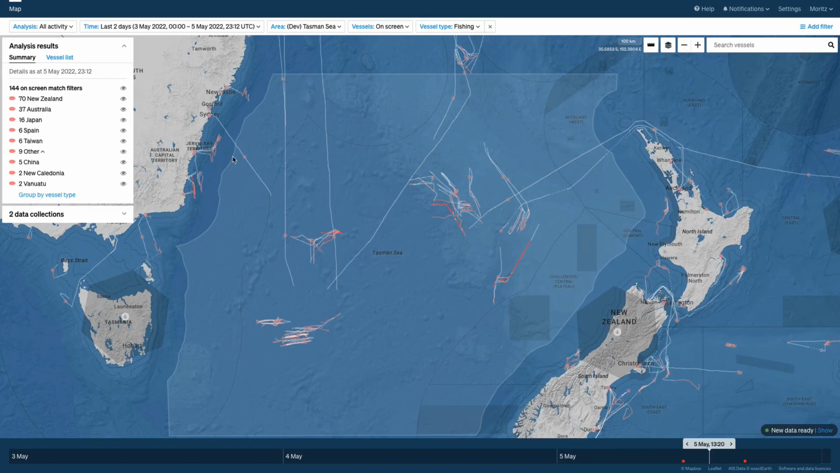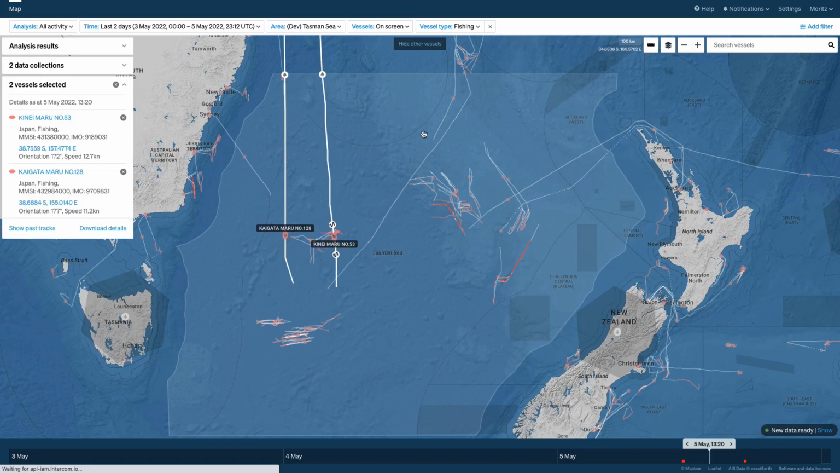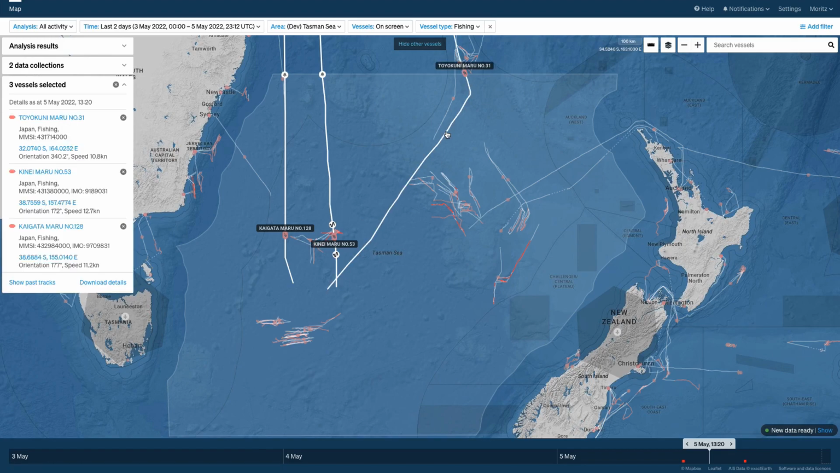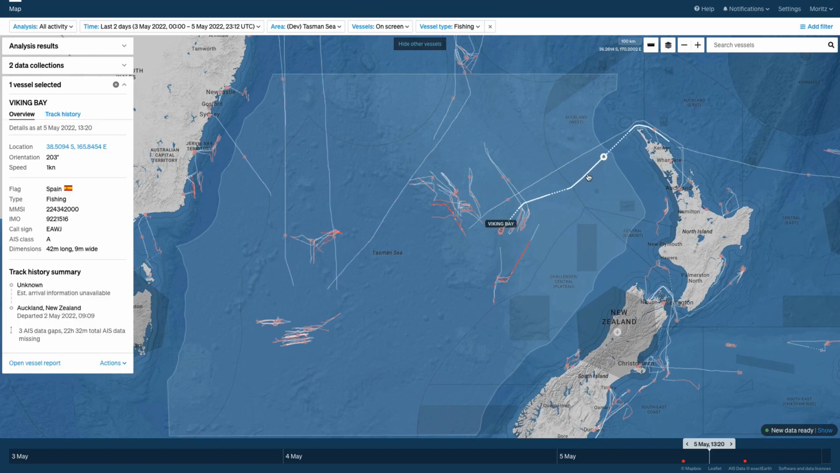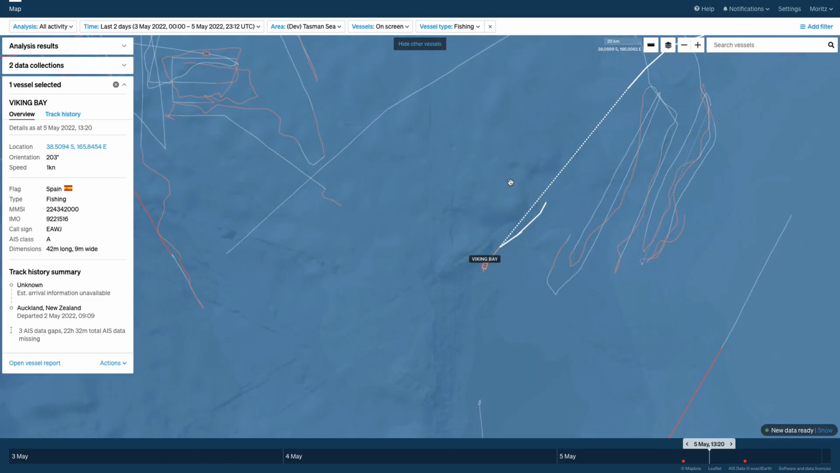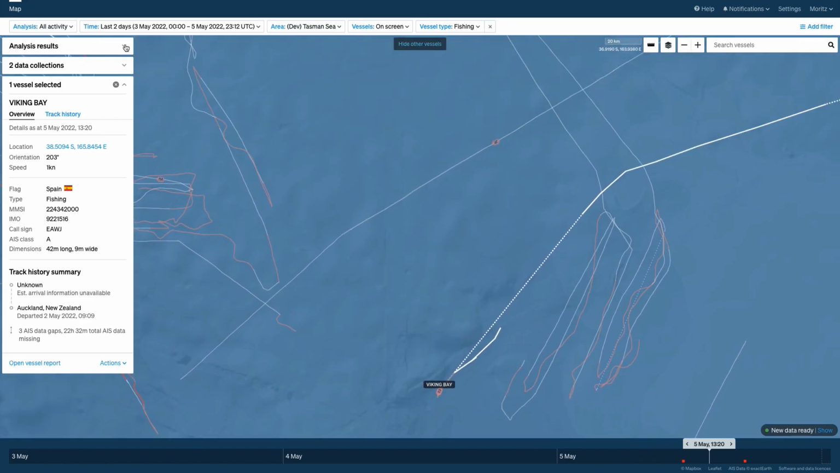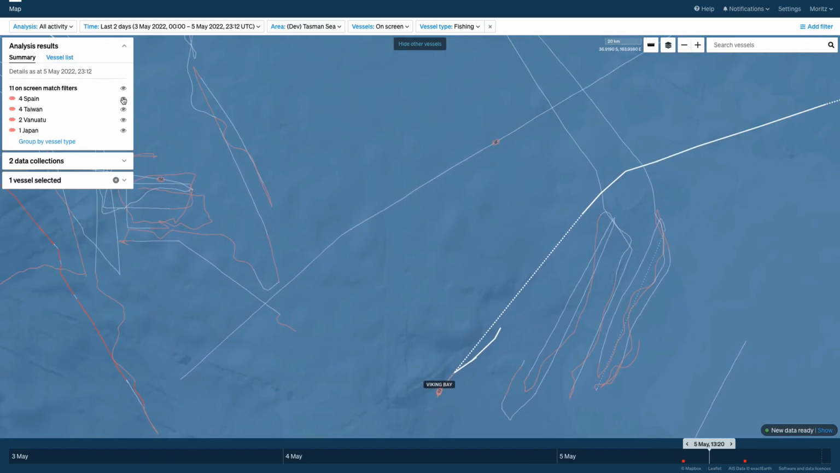The 3 Japanese longliners that we were following that entered the area a little while ago are still here en route to the southwestern corner of our area of interest. And the Spanish vessel, the Viking Bay, that we looked at earlier, seems to have arrived and started fishing. And this is here in the area where the other Spanish ships are active.